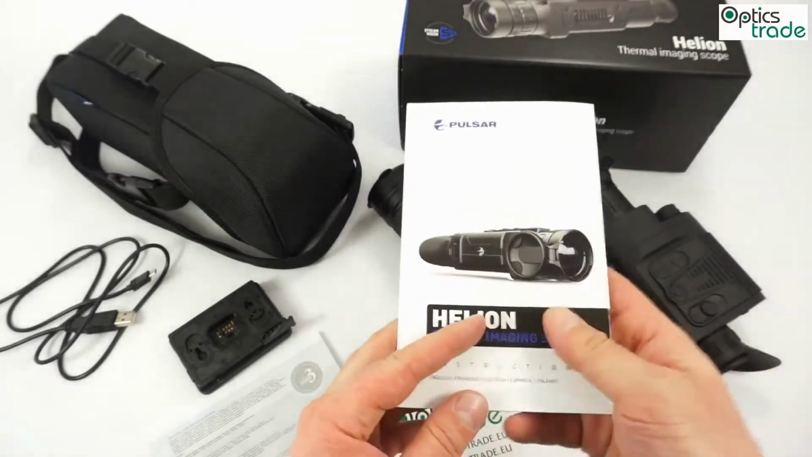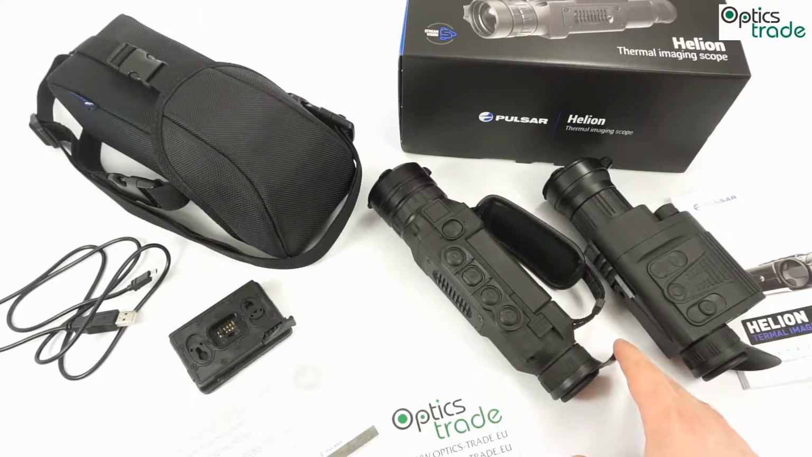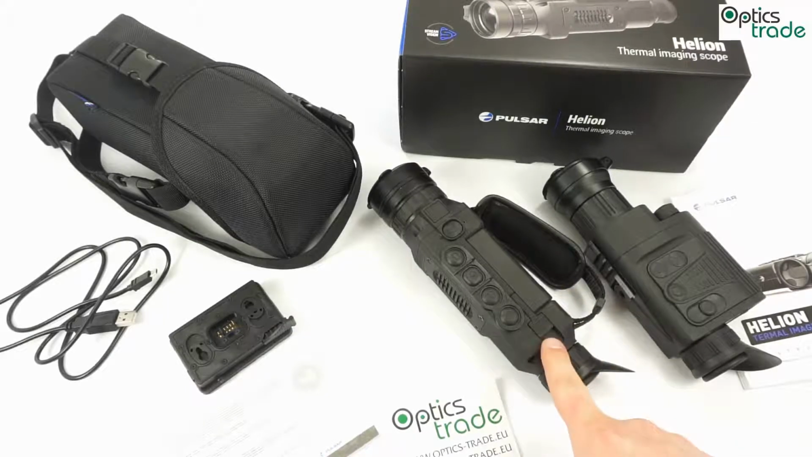But to be honest, everything above 10 times magnification is really hard to use if it's not on a tripod, because like with normal mechanical optics or normal physical optics without any electronics, it is always hard to watch objects if you have binoculars or a rifle scope or a spotting scope handheld and the magnification is above 12. And this is the same with thermal optics. If you go with magnification above, let's say, 12 or 10, it's overkill for a handheld device. So it's better if you have it on a tripod.